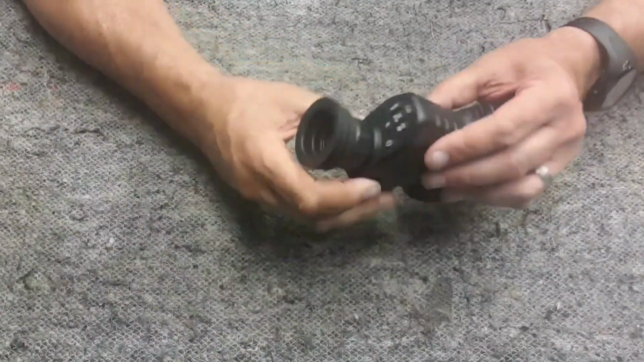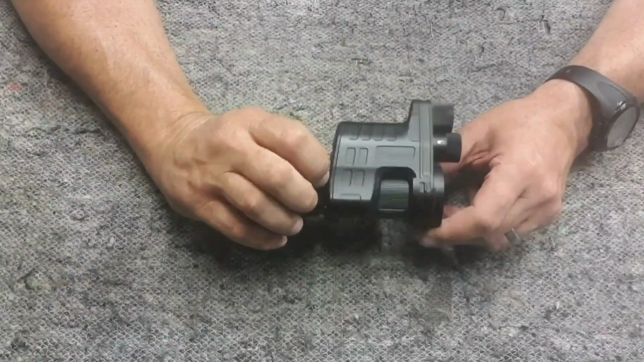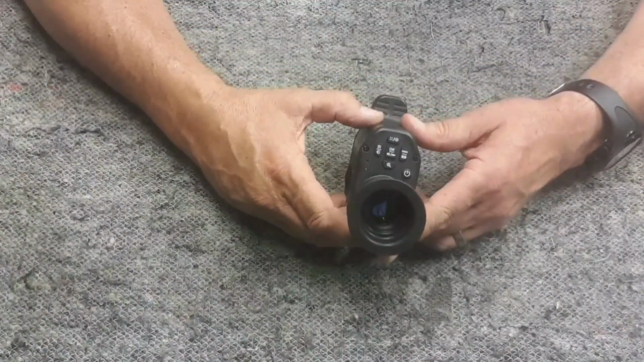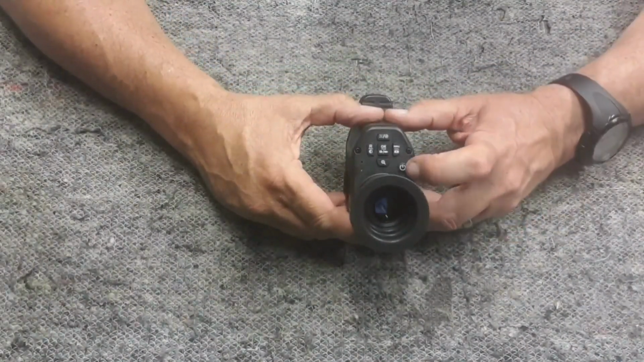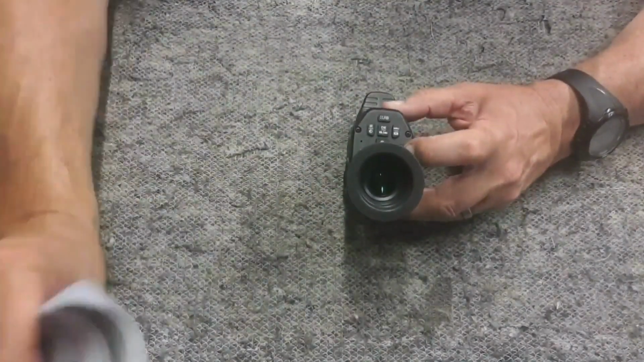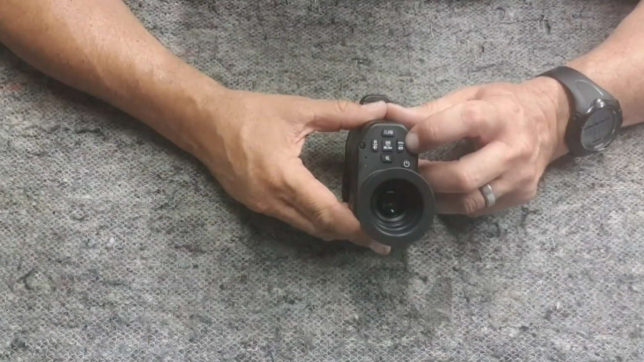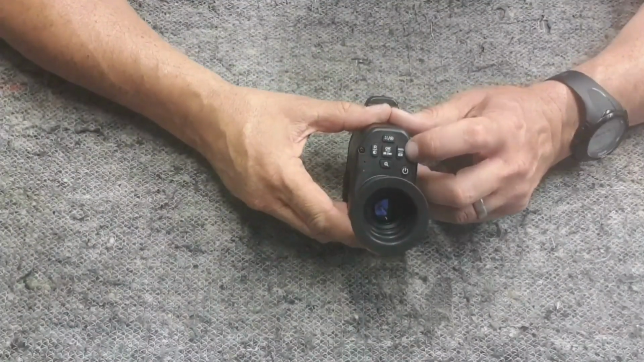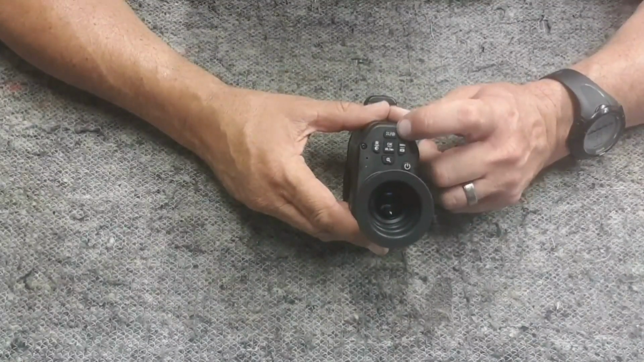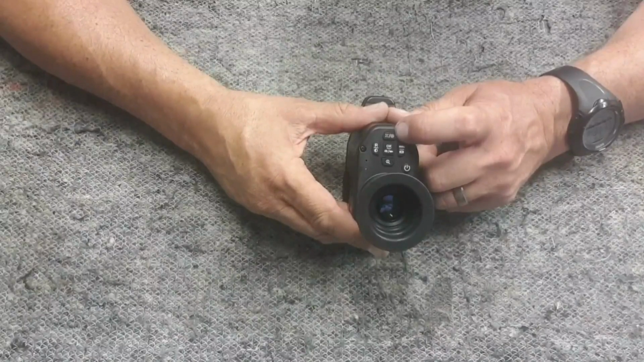It's a really solid piece of kit. Very similar looking to other add-ons. The switches on the back are slightly different to some of the other units you may have seen. So you've got your on and off switch here at the bottom, and then going round looking at these different buttons, you've got the menu button here, and that's also the button for playing back your videos or looking at your photographs. Up the top here is your screen zoom and the laser on and off.